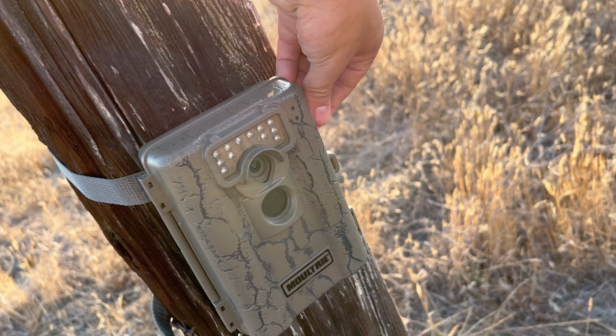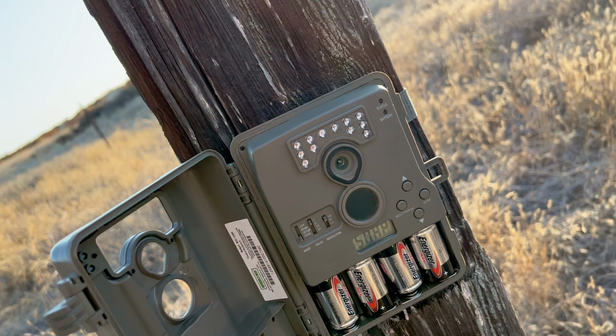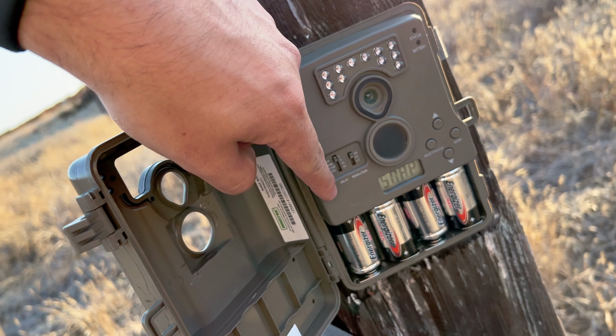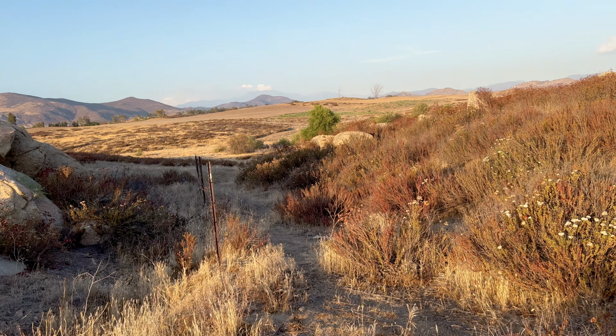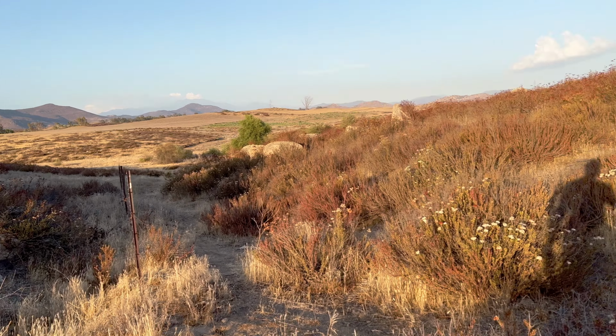Still here. Looks like it's still on. Yeah. Hopefully, we got some coyotes coming up the path. We'll find out here soon. Gotta get back to the house.